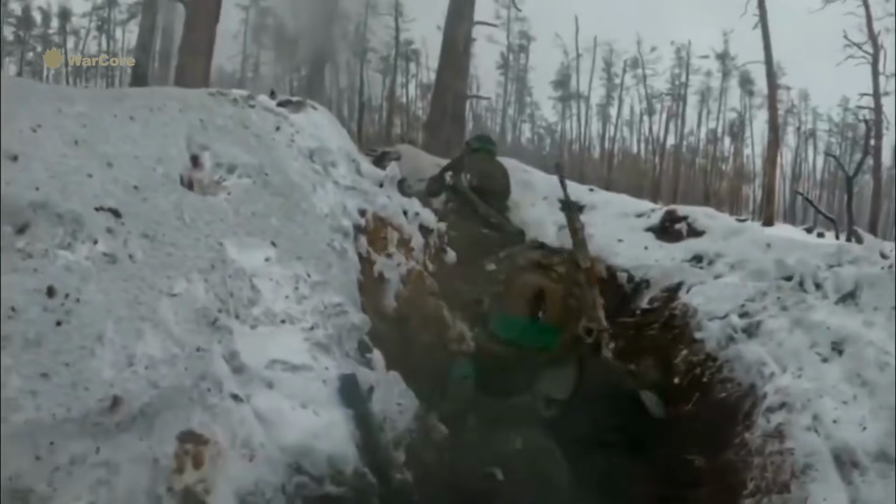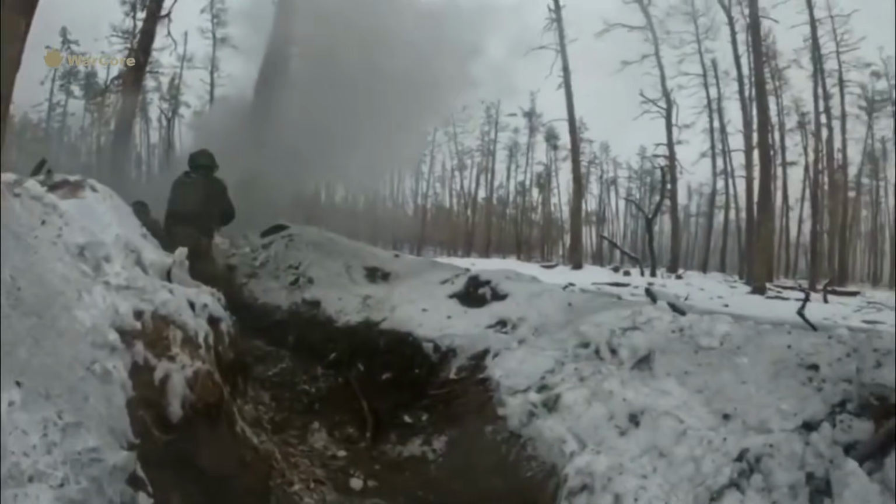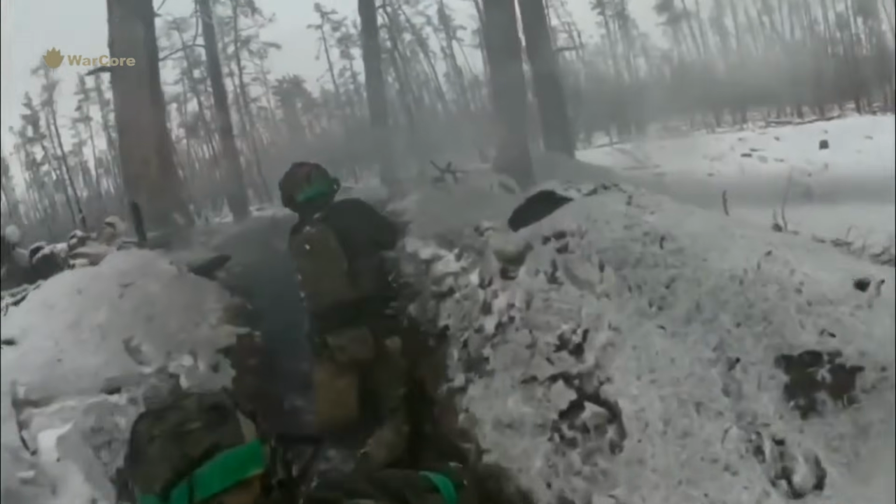Headcam footage from a Ukrainian soldier shows an operation securing a Russian position in the Serebryansky Forest, Luhansk Oblast. In the video, Ukrainian soldiers carry out a coordinated operation around Russian troops taking cover inside trenches. You can see how tense every moment is, but Ukraine's special soldiers remain fully prepared, staying focused and determined as they carry out their mission for their country.